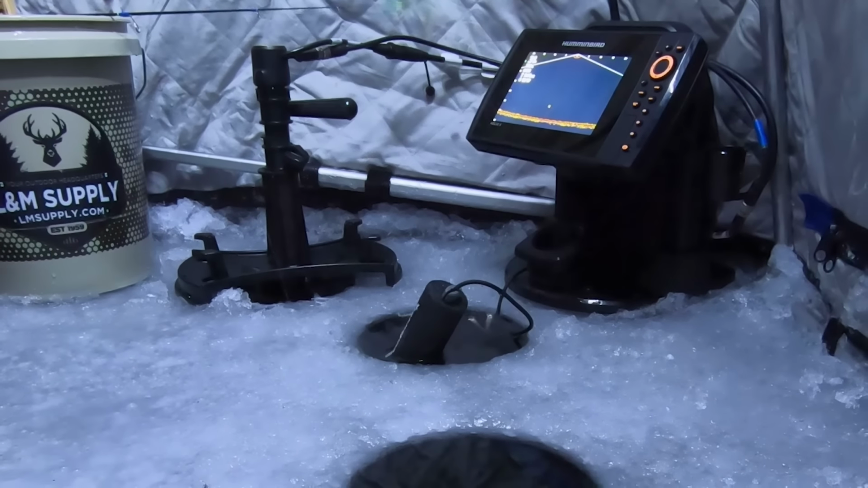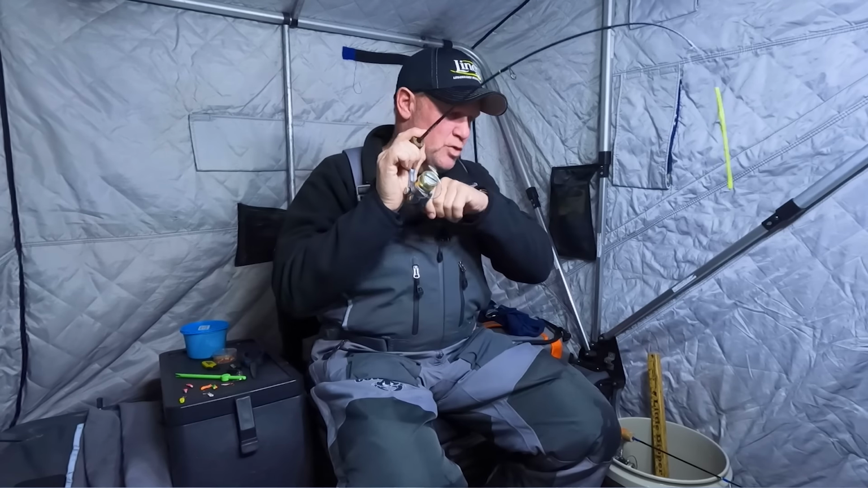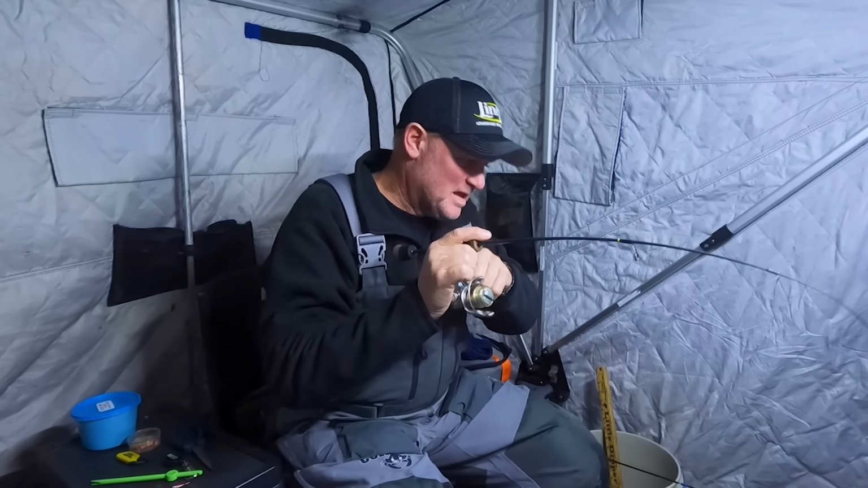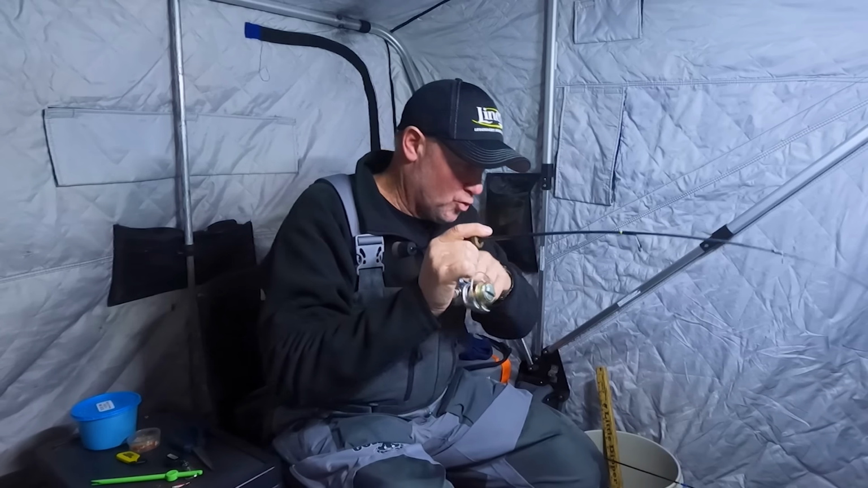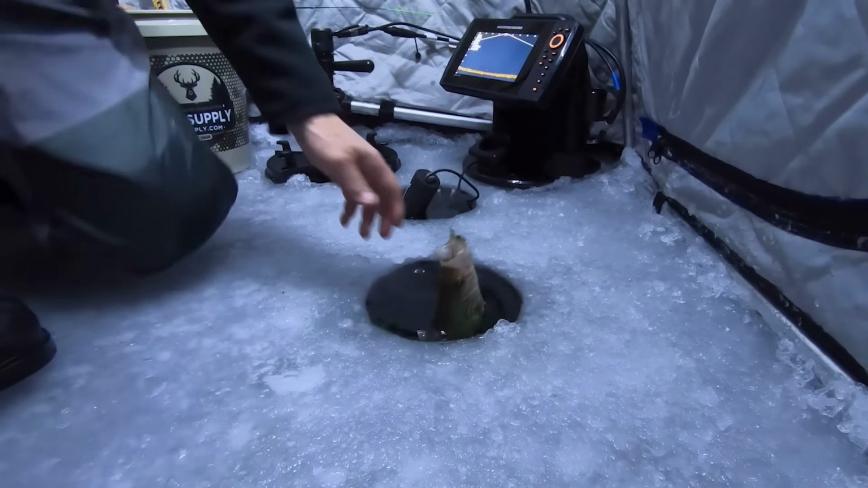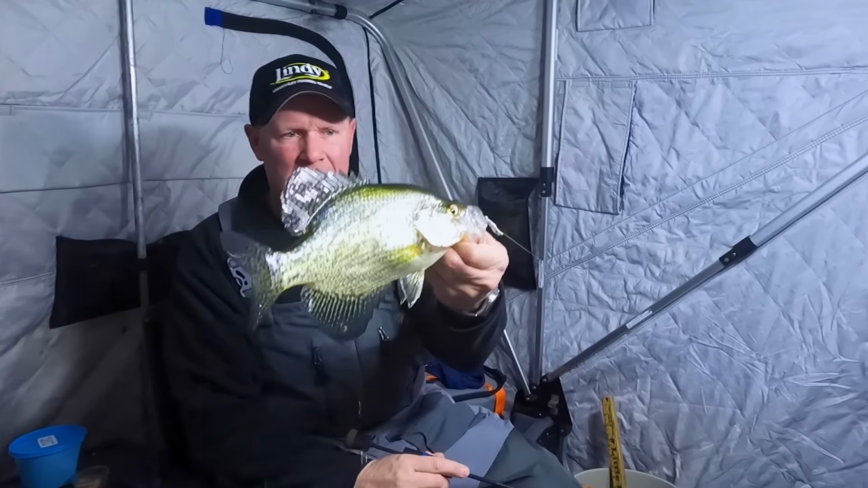There he is, got him. Both rods, he was right on top of both of them, and I knew he was going to hit one of them, and I think he actually bumped that other one before I got him on the one I got him on. This is a really good one. Yeah, another good one. Look at that. Perfect fish. Look at that.